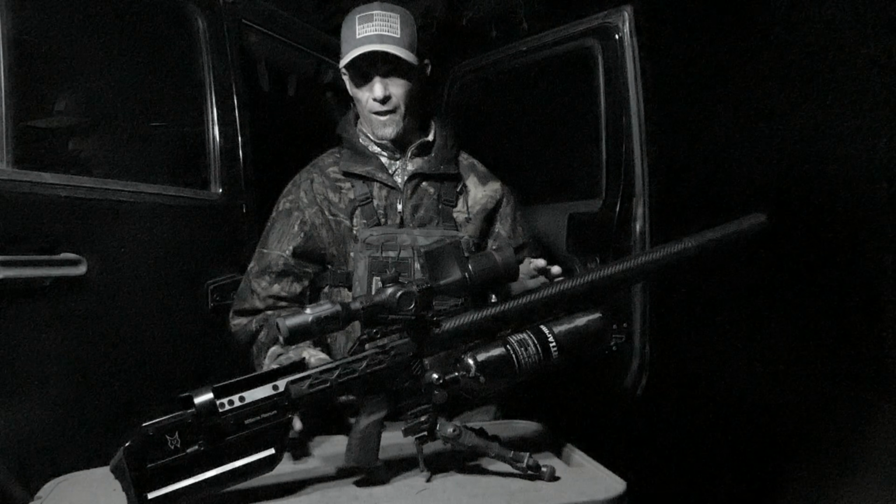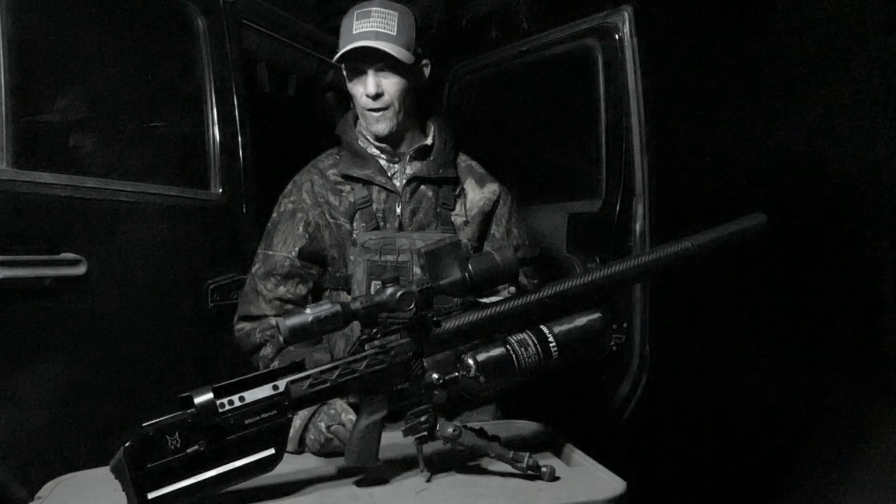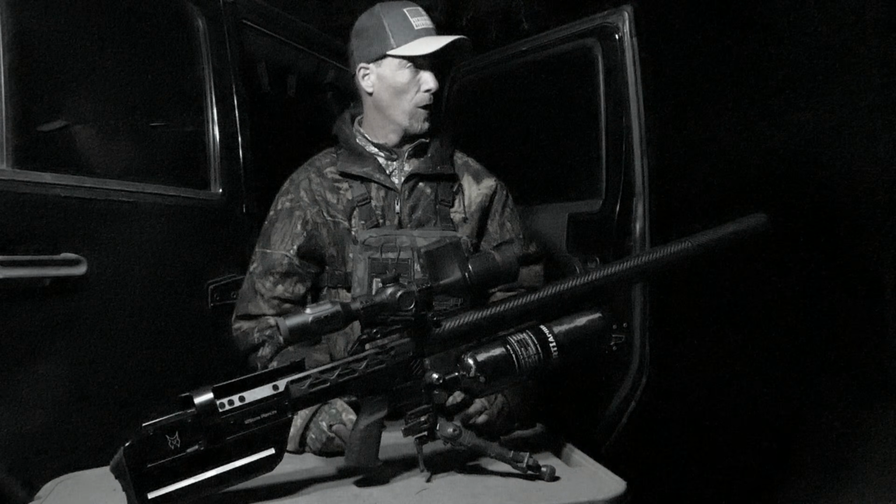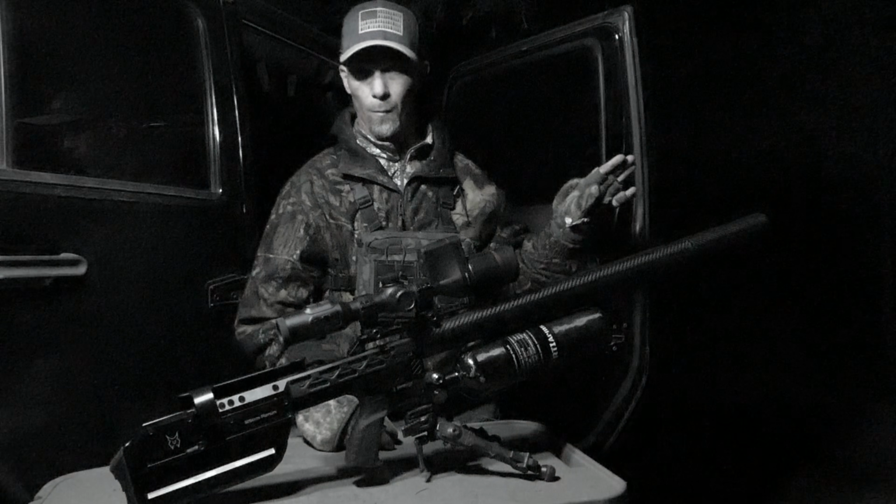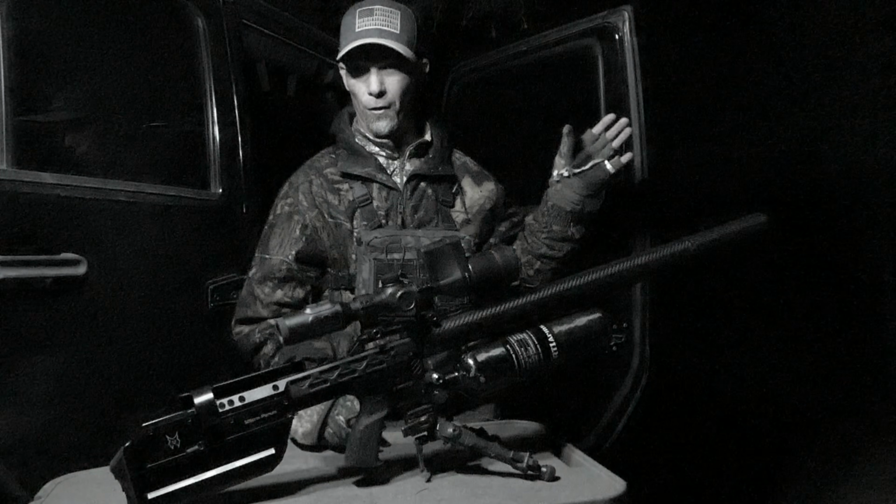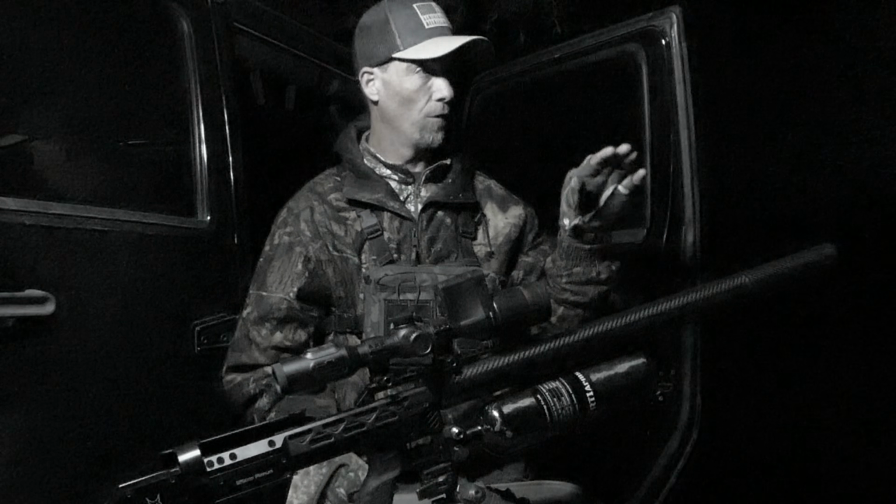And I like this gun because it's pretty quiet. And I've been really successful with it in the past. I've taken a lot of coyotes with this gun. But we're going to set up. It's going to take me a few minutes to grab some of my gear, and then we're going to hike up to this area that is probably about 30 or 40 feet up, and that'll give us a good view of some of these fields out here.